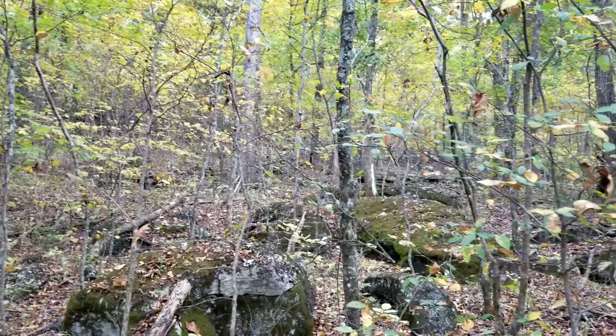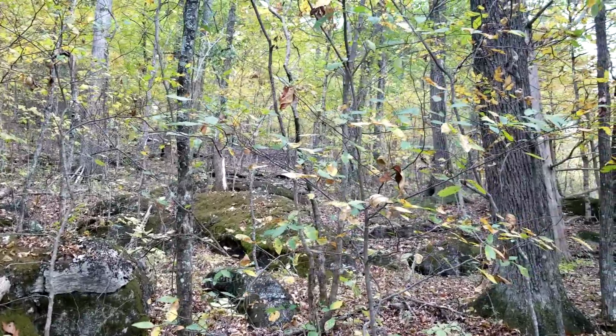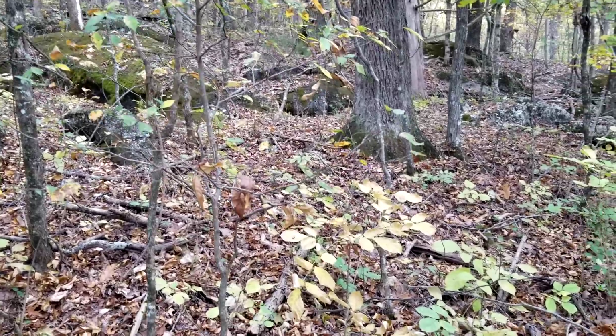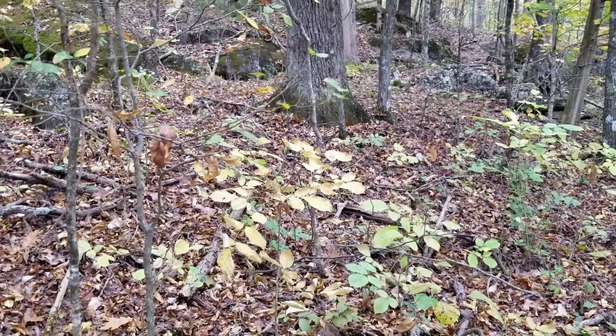But I hope y'all doing well, and hope y'all having some good fall color. But it's so dry here. But the animals seem to be moving around awful well. They seem to be liking it. But there's water close by.